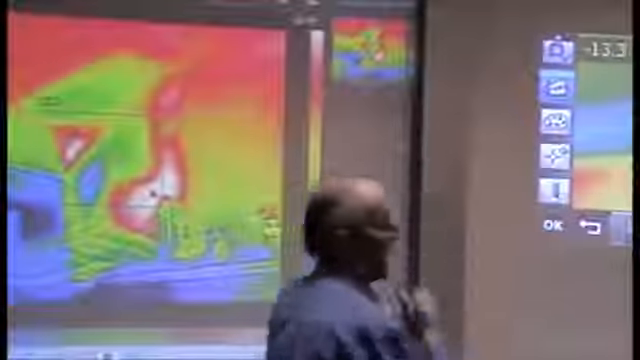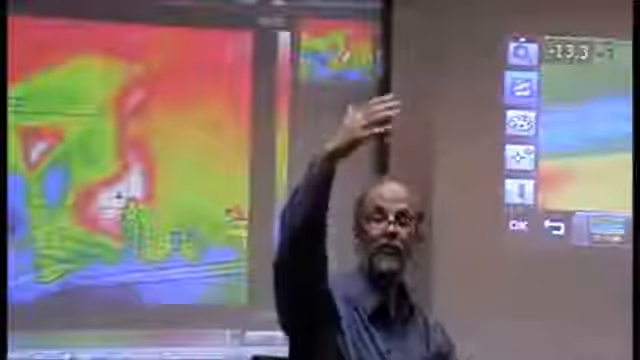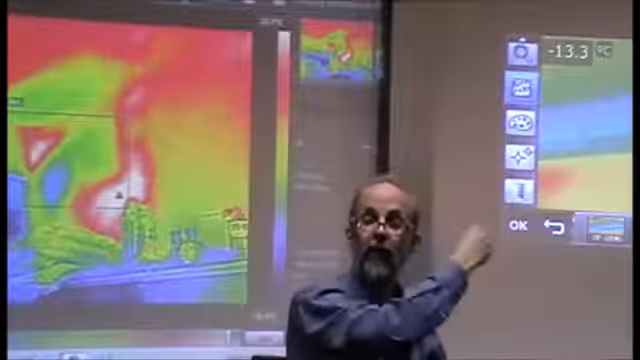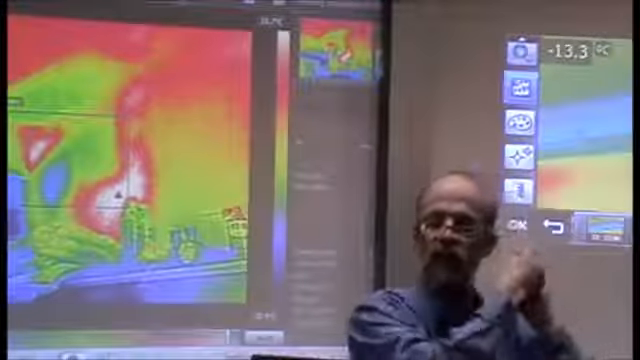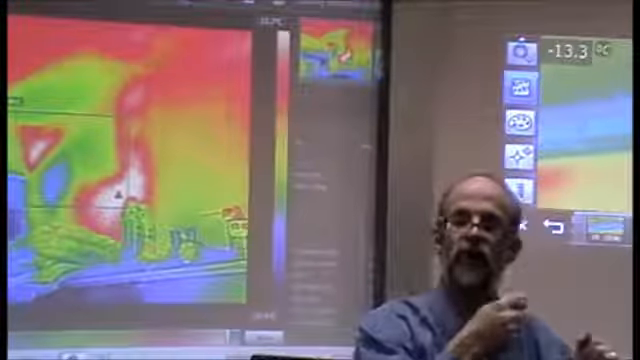Now what does the reflected temperature mean? Good question. First of all, what we're talking about is what is reflecting off that. What is the temperature of the thing that's reflecting off that? Putting it very simply, what's reflecting is in fact radiation.